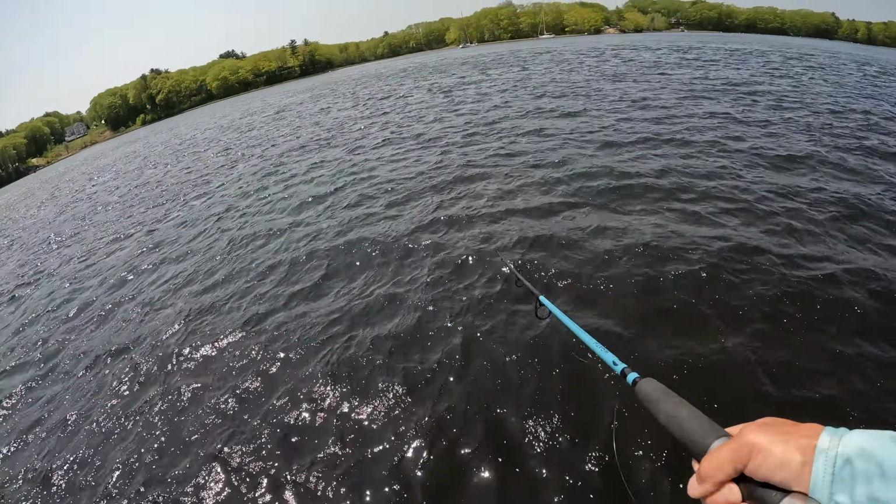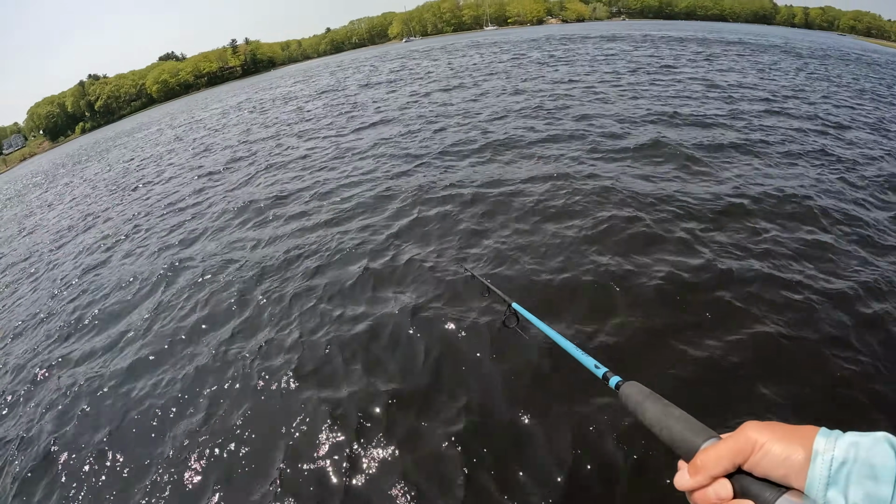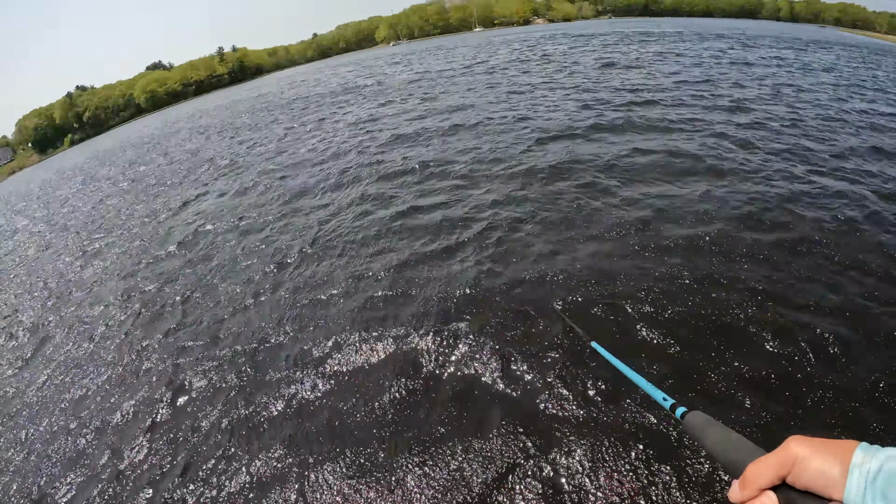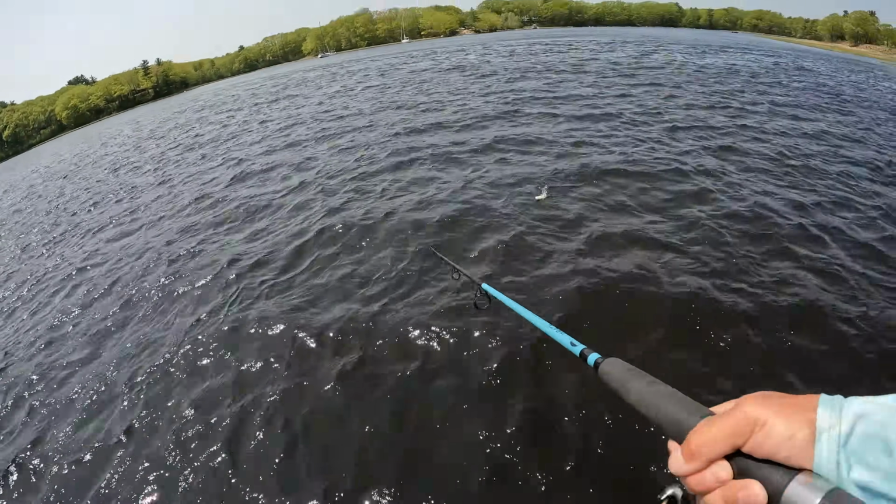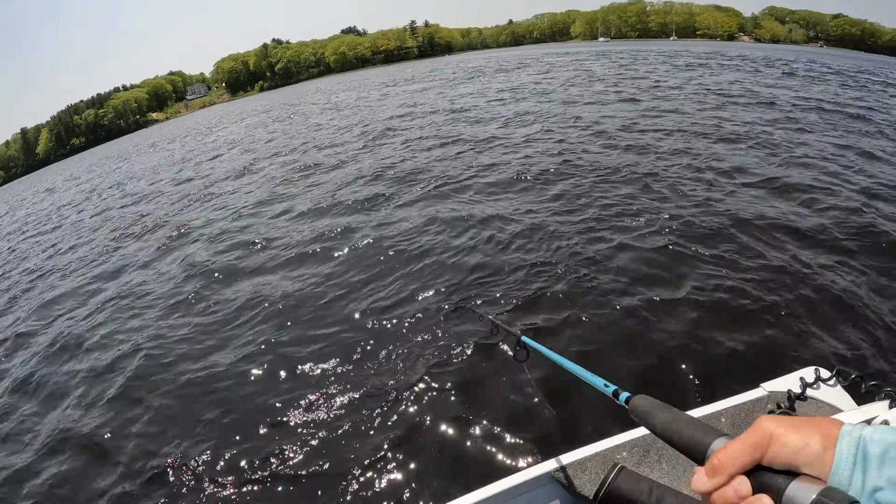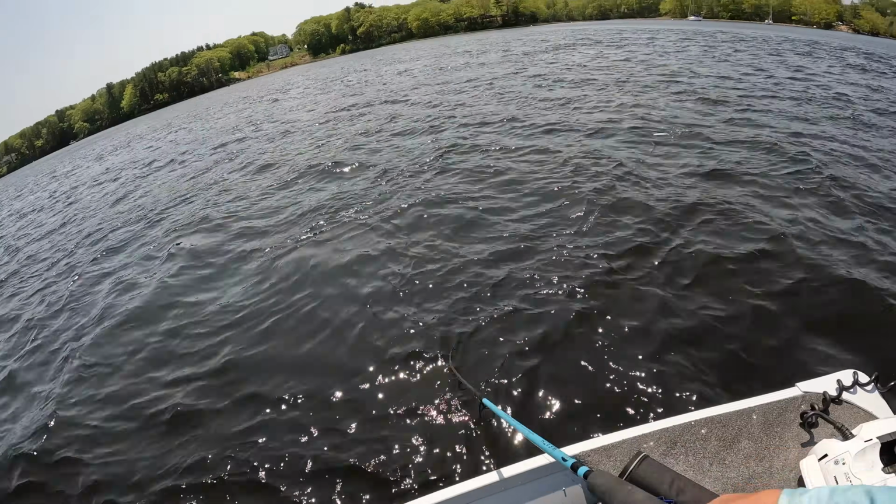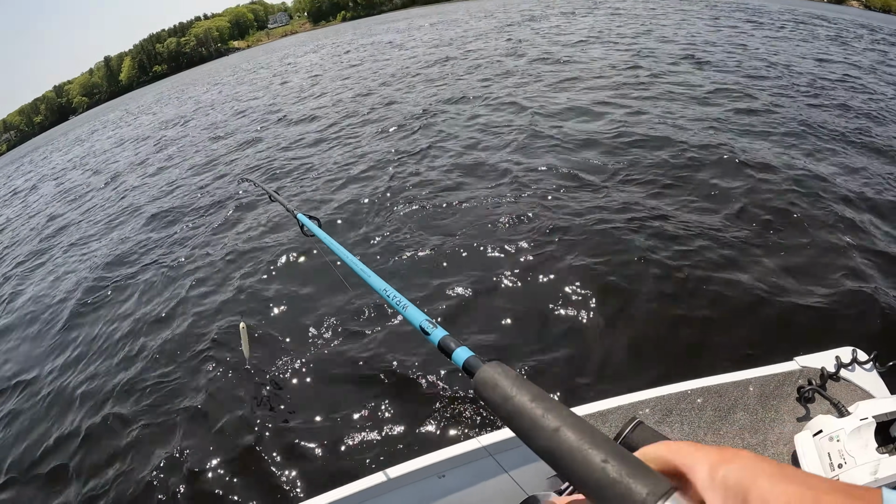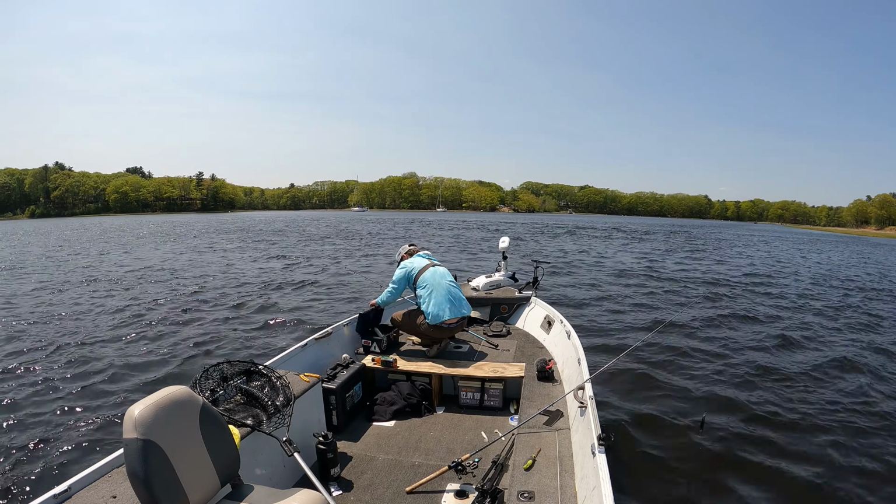And I might have to try something subsurface here if they're not willing to play here. Come on, come up for it. Oh, they're right there. They were right there.